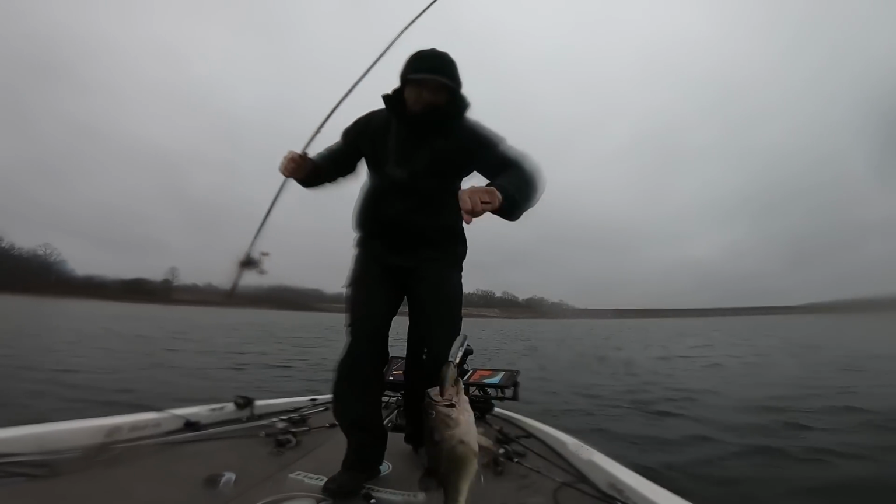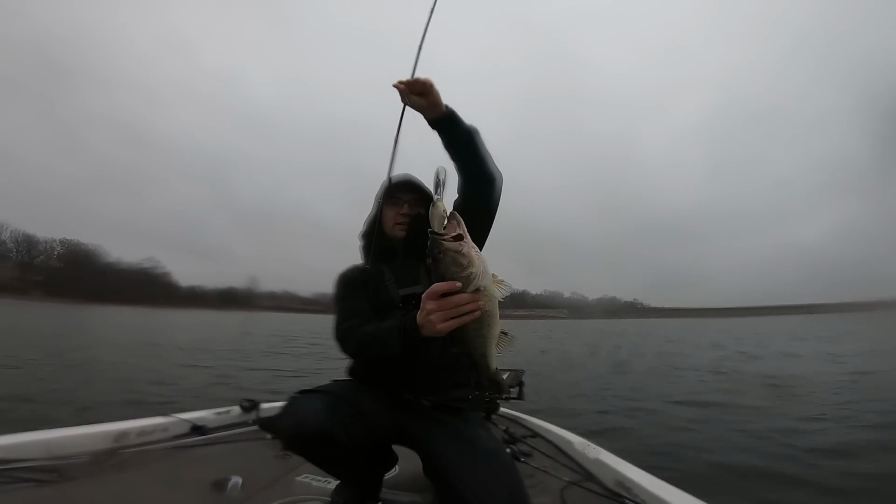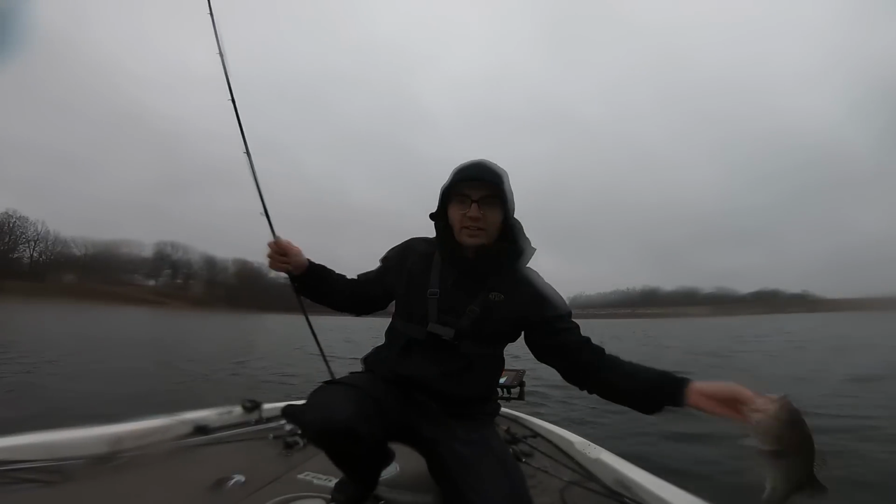There we go, another good fish on that crankbait. I mean, they are on it. That fish is blind in one eye and he still ate that thing. There we go, beautiful fish right there. Now we're on him, guys.